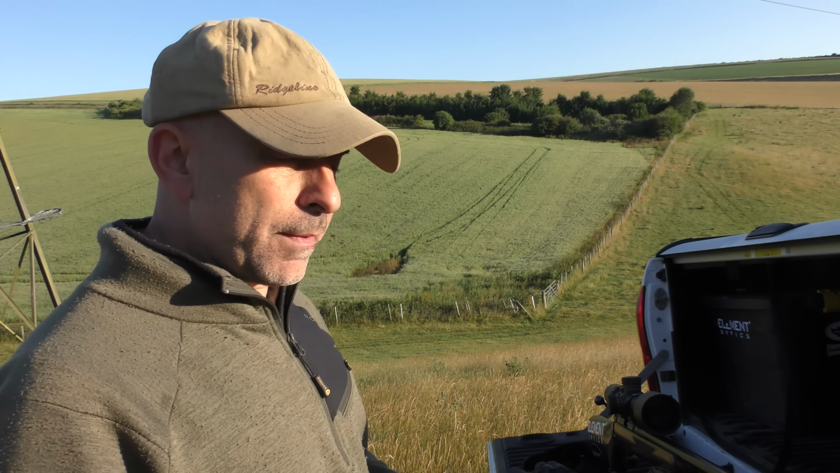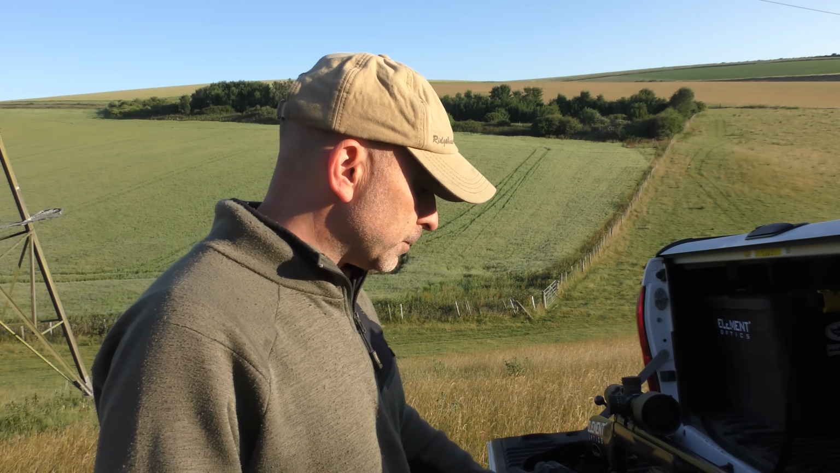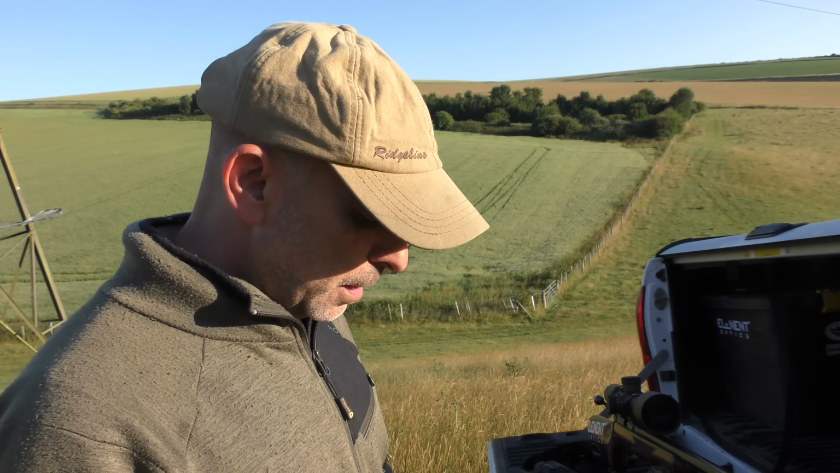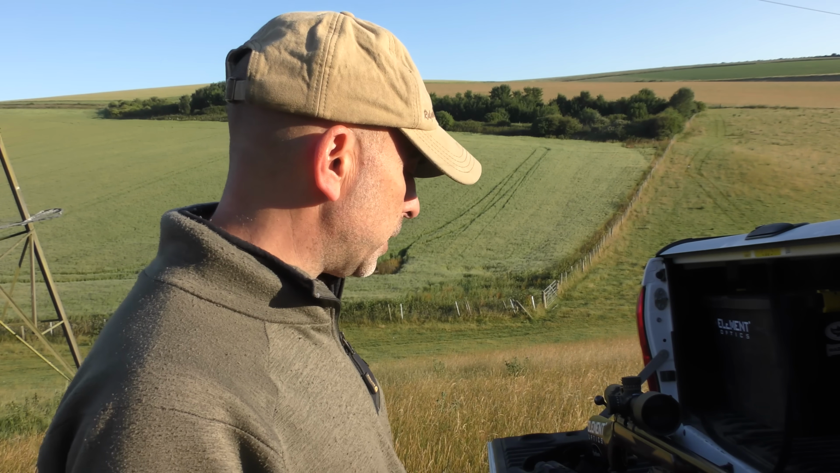Anyway, the plan for today is to see if we can get this shooting a bit further than you normally would. So it's really just a case of taking a very budget rifle and seeing if we can stretch the distance with it. I've got it zeroed at 50 meters, and it quite likes the Eley Match ammunition. I use this stuff in my personal rifle, my Bergara, and it shoots it very well, so it's quite handy. I can take people out and be using the same ammunition and have the same drops. Well, hopefully have the same drops. We'll find that out now.